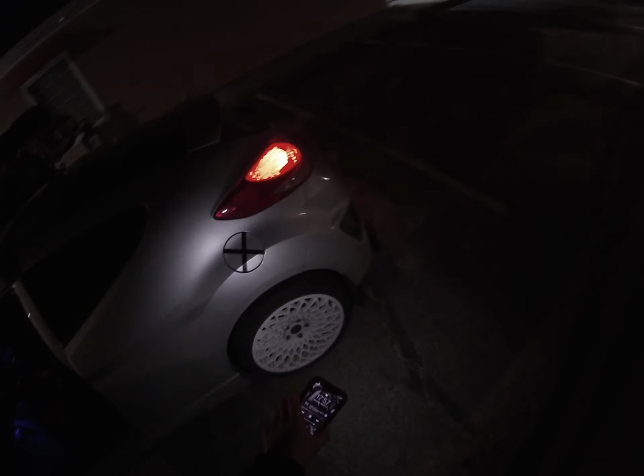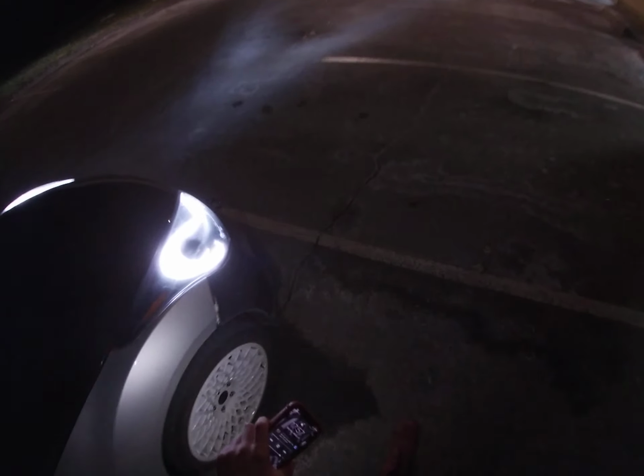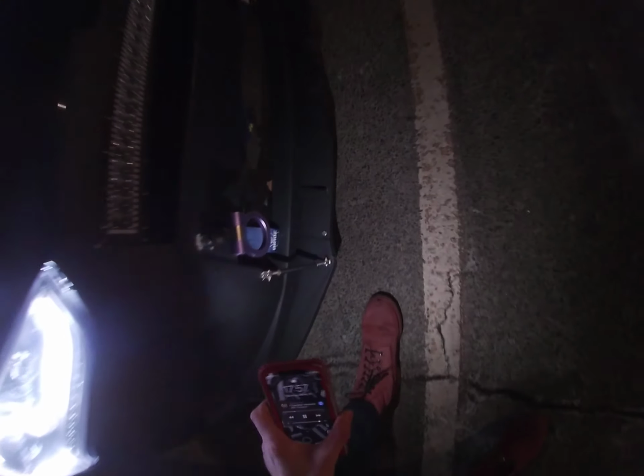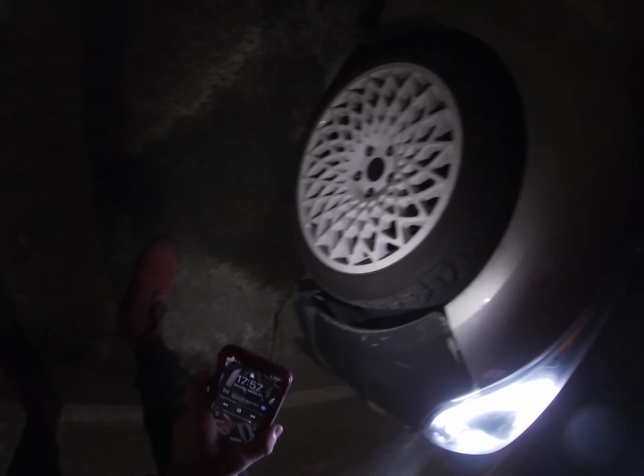Can't make this up, dude. So he came in the front first. Oh, thank God the splitter's not broken. But there's the fur from whatever it was. What was that, dude? Oh my god, bro. You literally can't make it up, bro.